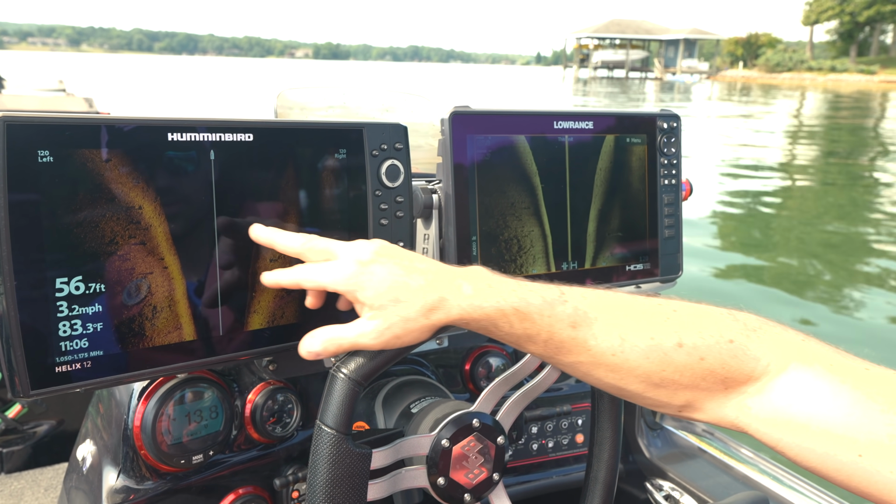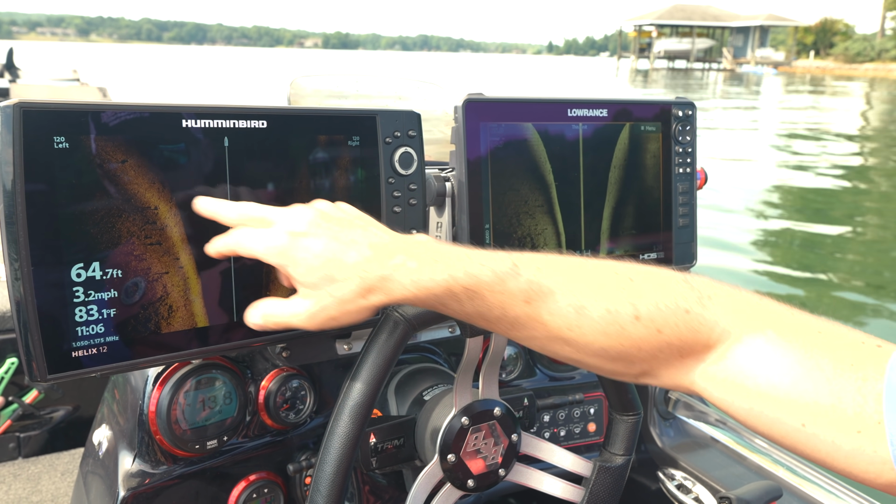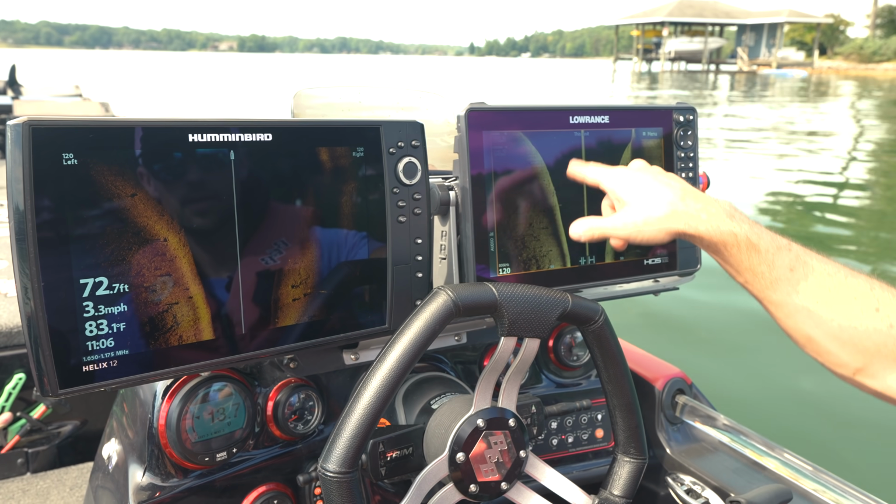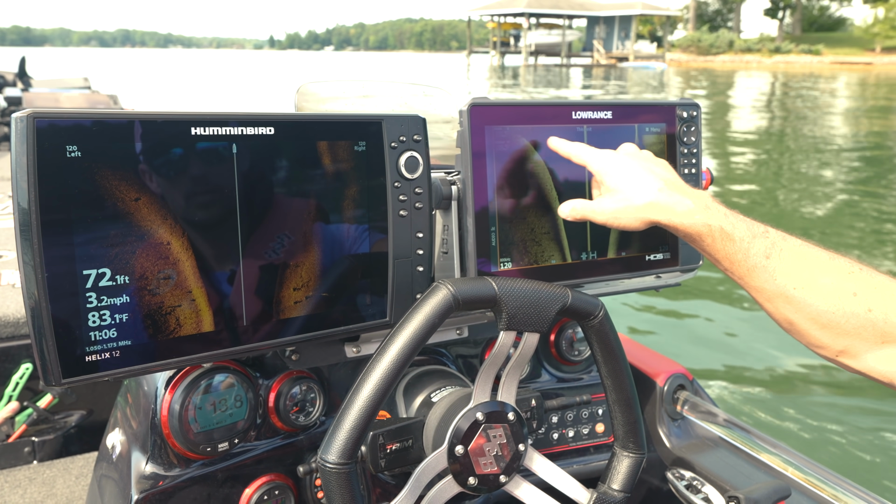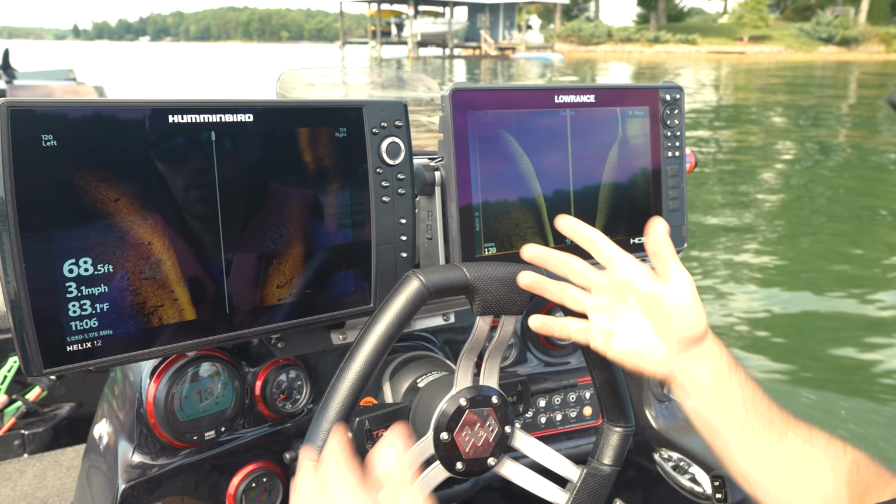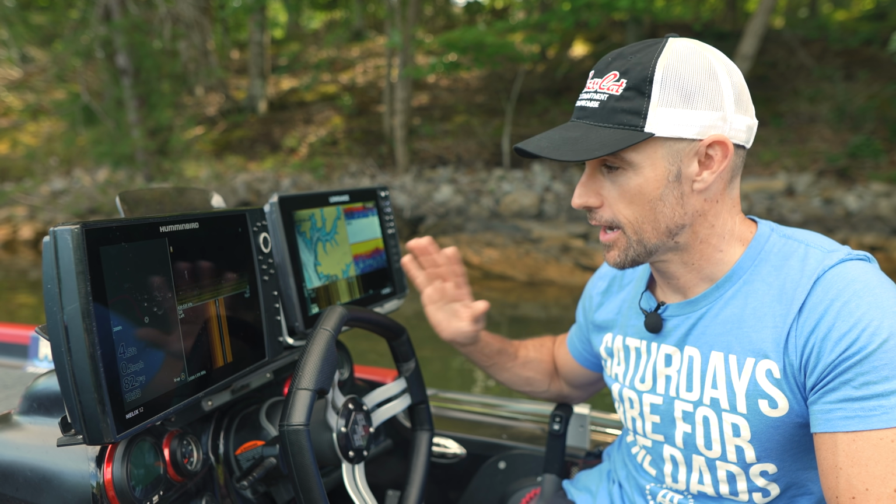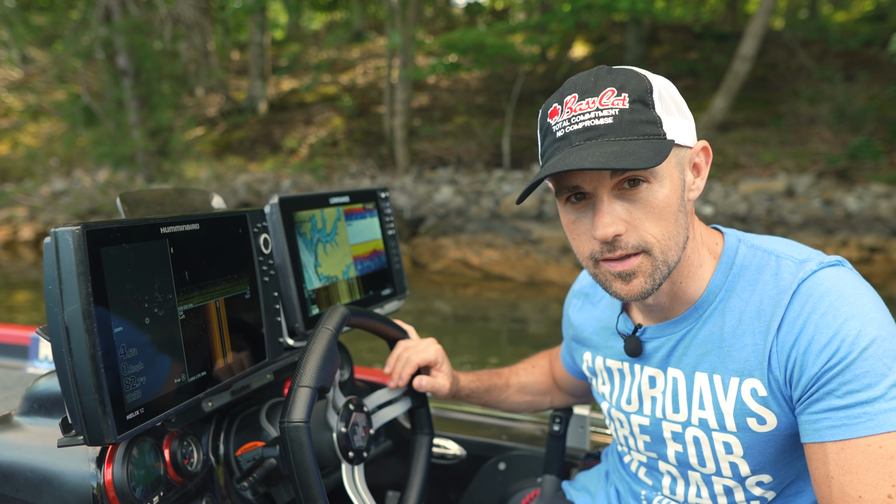And then as we're going off the drop off here, it's definitely more clear on the Lowrance, and we seem to be losing a little signal on the Humminbird. It's just not caught up to it. But over here on the Lowrance, we're seeing that crystal clear. Plus we just picked up this, there's a fish suspended out here. We picked that up there, and we don't have anything on the Humminbird. So that's why running both of them is the deal to me. I don't know the actual reason for that. Here's the conclusion. They are both good.